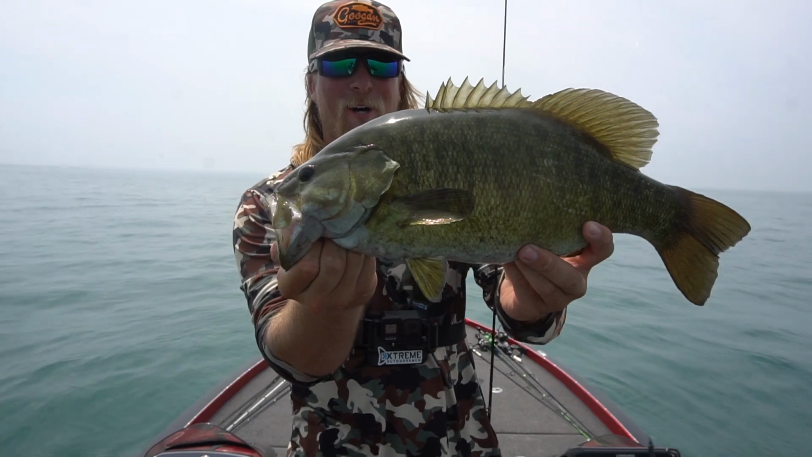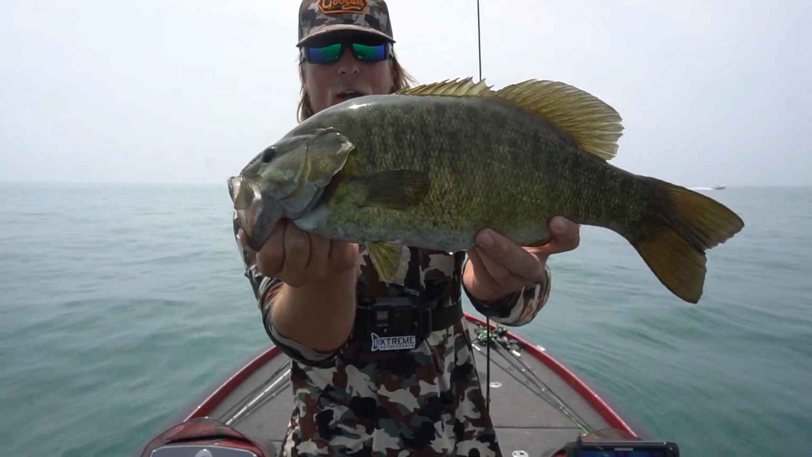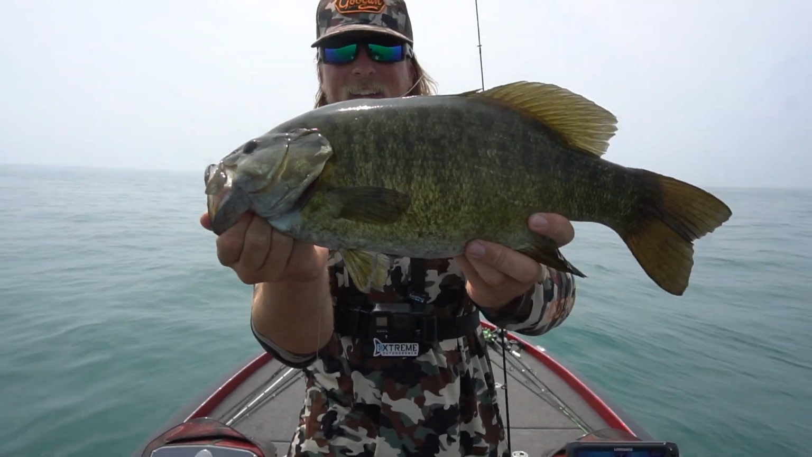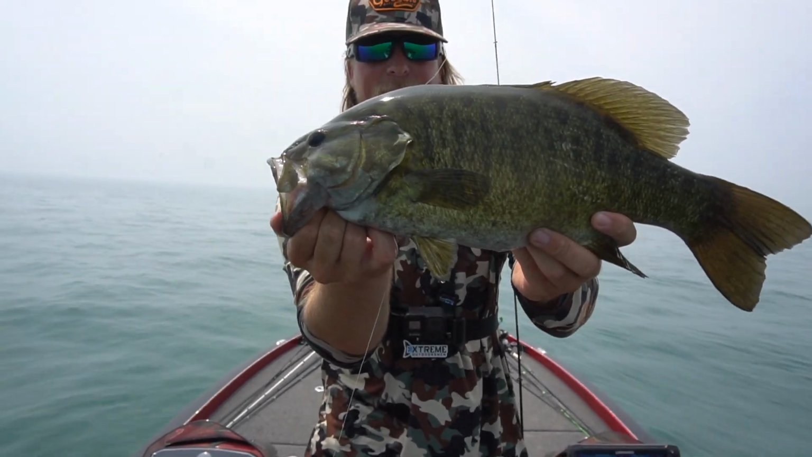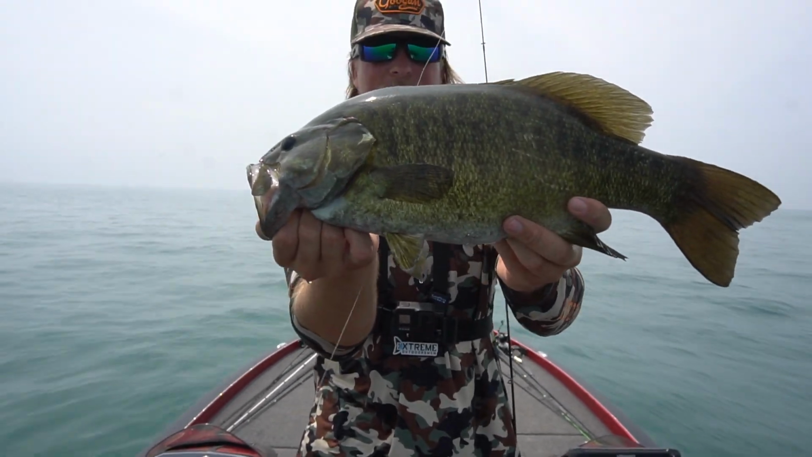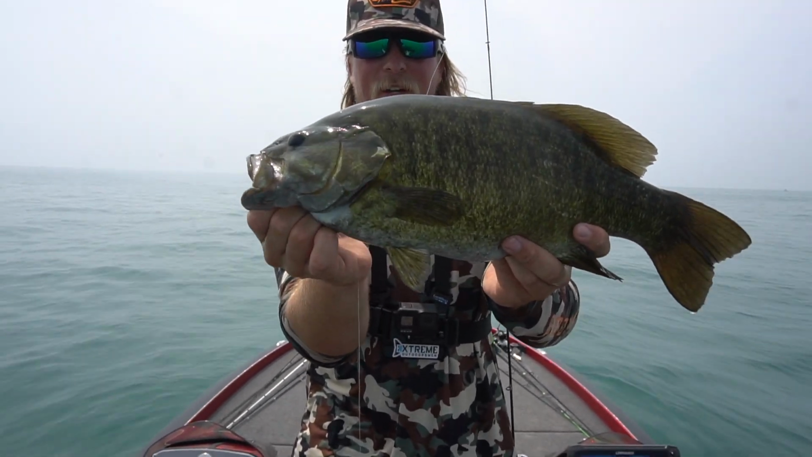Check out that smallmouth. I just pulled up to this spot. I moved from my first spot, probably 5 or 10 miles to a different spot, and literally first cast, I didn't even set up my camera yet. I just pulled up and cast out, and I went to set up my camera, and I just saw my rod bowing over. It almost went in the water, but that was freaking crazy.